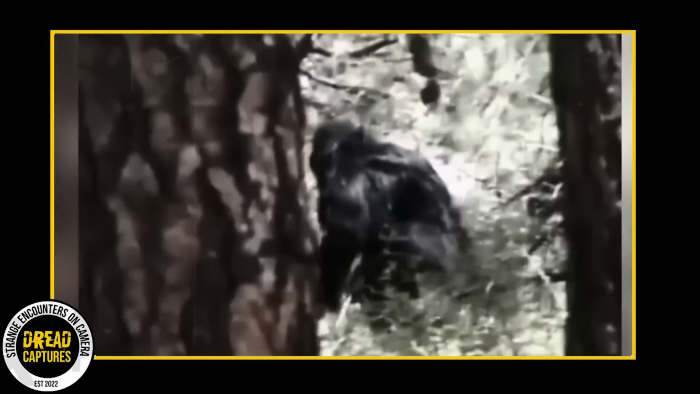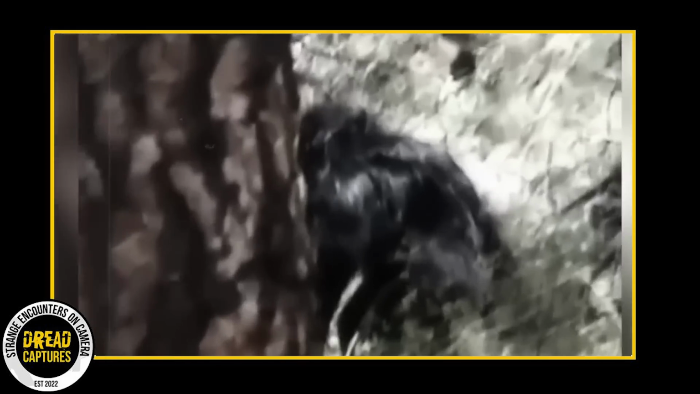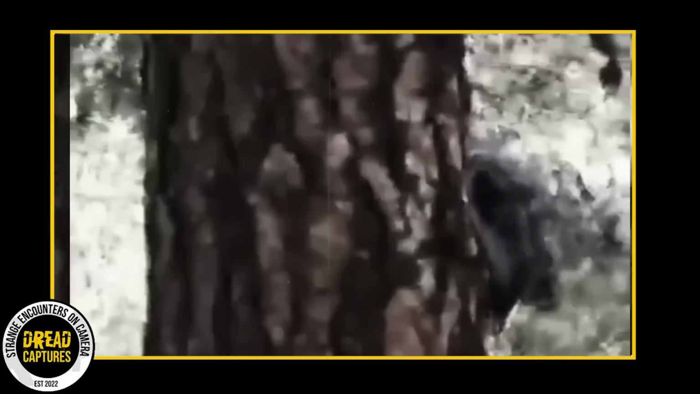Here's another intriguing clip. Check it out. In the clear light of day, this camera in the woods catches a dark figure disappearing into the forest. Zooming in, it seems eerily similar to the famous Bigfoot. The creature's black coat, sturdy appearance, and human-like shape are hard to miss. The person who shared the video said it was moving fast and definitely trying to stay hidden.